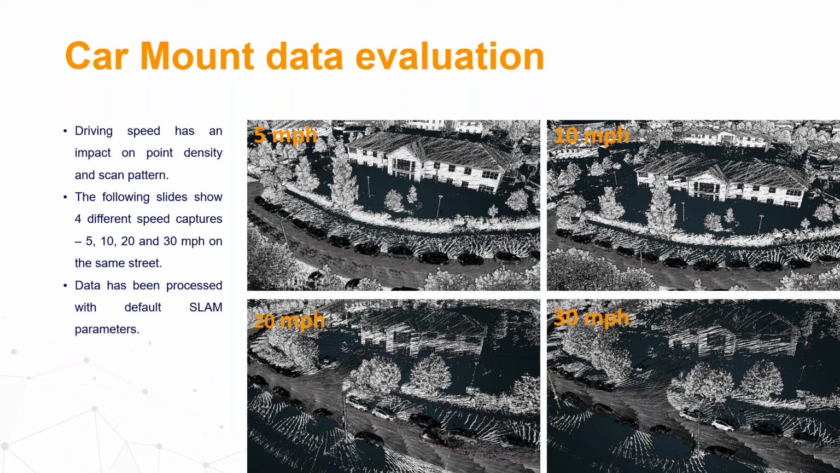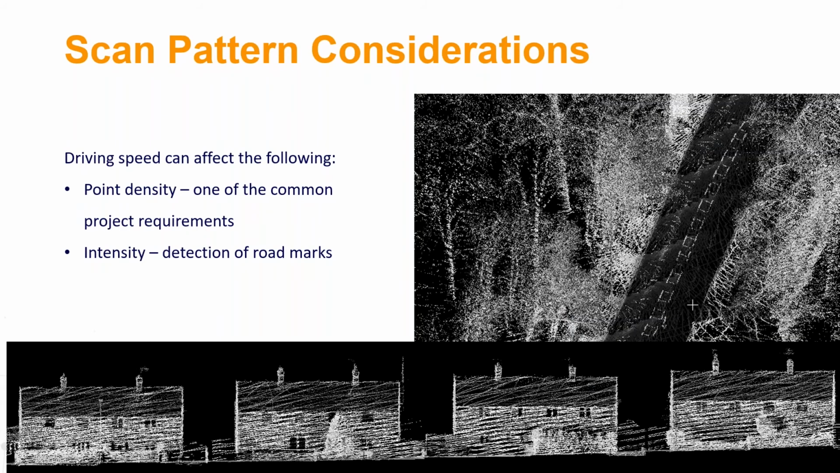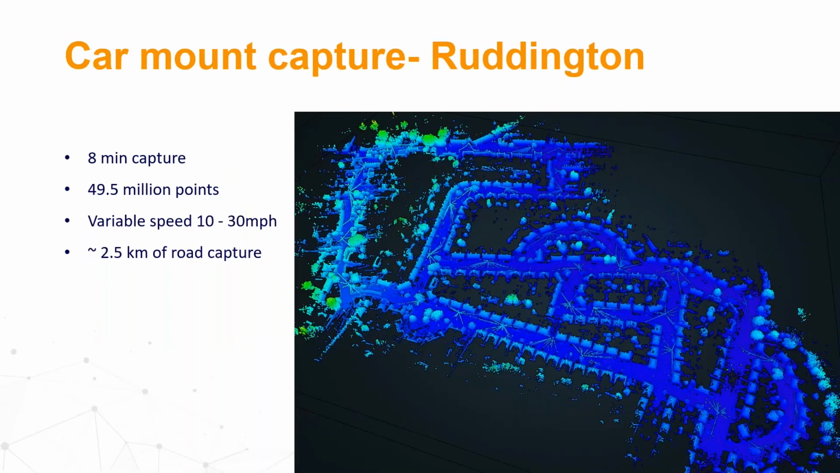So you can see the differences. But you see also that with the maximum speed, it still can be used for many purposes for which you use normally the mobile mapping systems in a car. So driving speed can affect the point density and also the intensity. So, for example, the detection of the road marks.